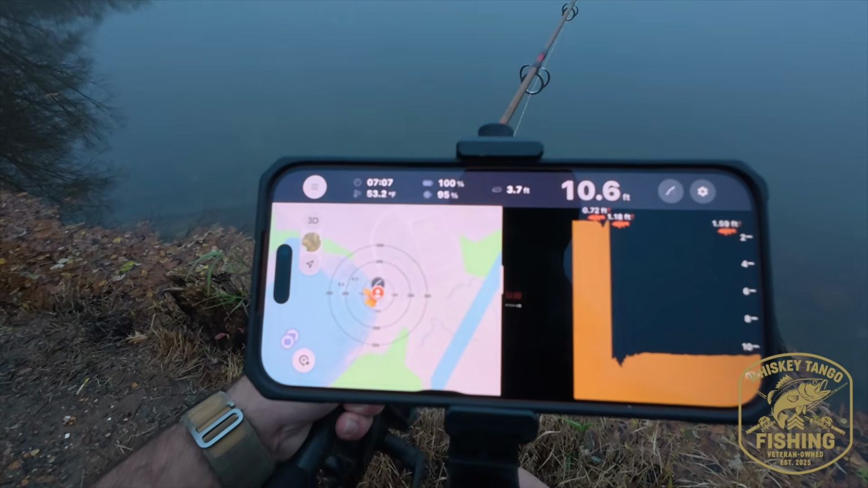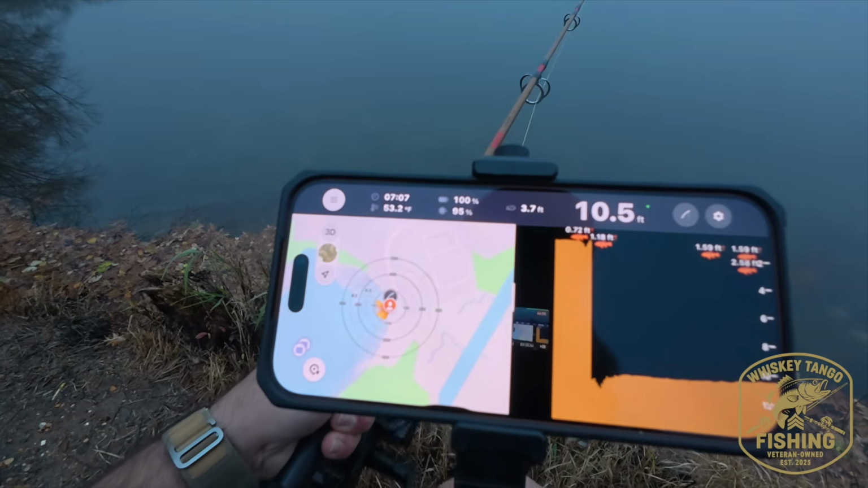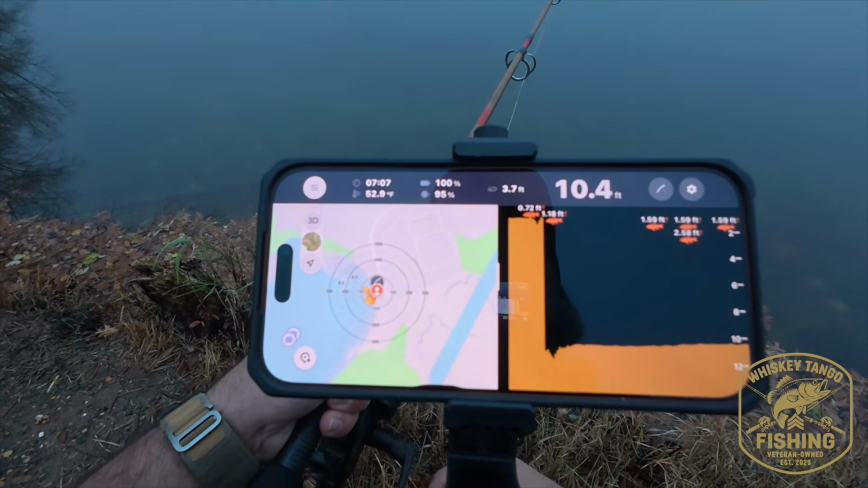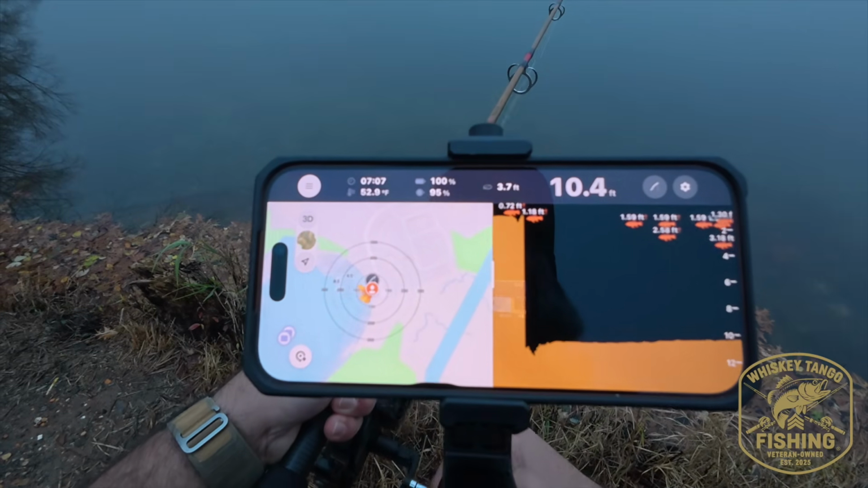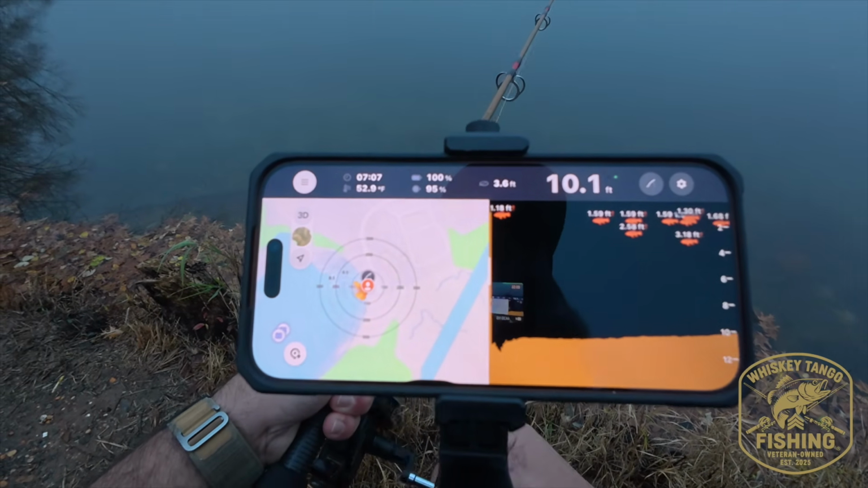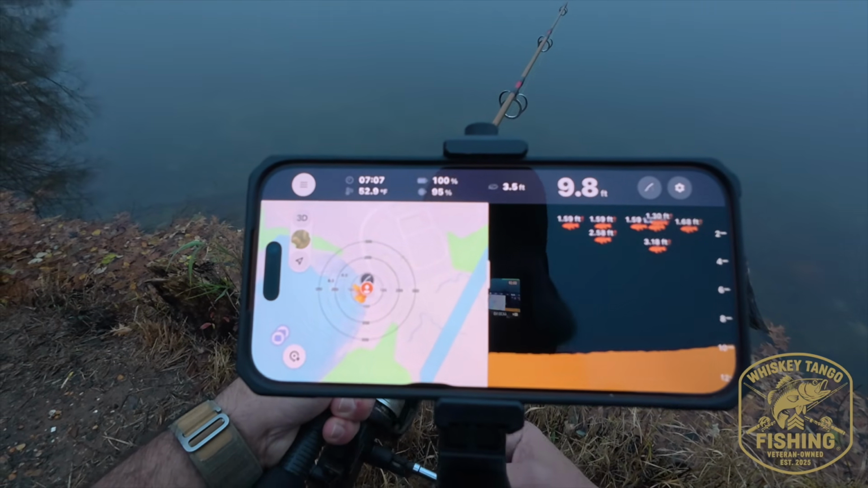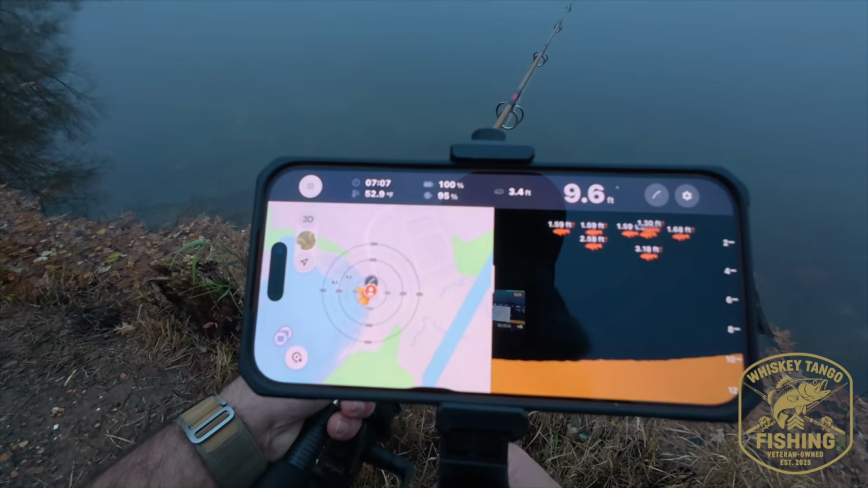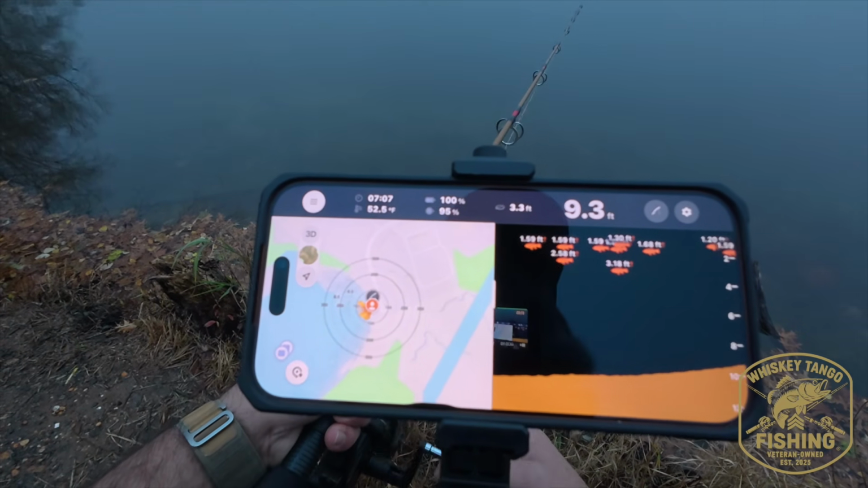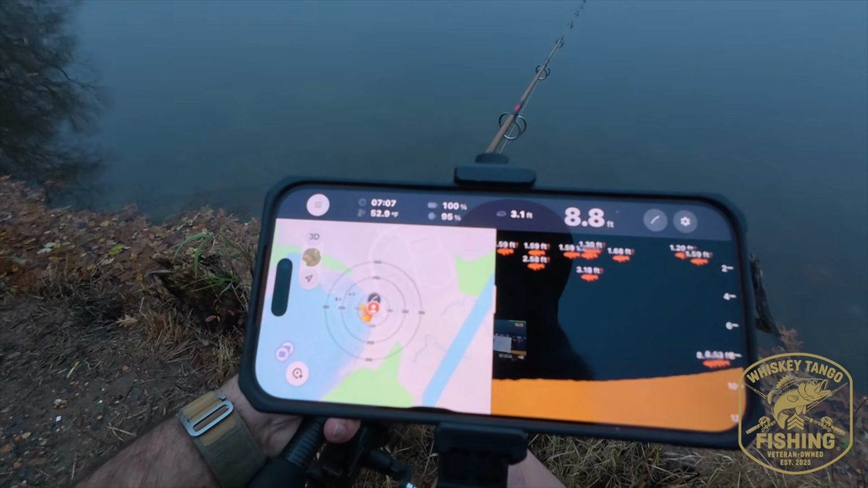So we've got fish out here that are just below the surface. And you just reel it in slow. You don't want to drag it under the water, but I've got a ton of fish out there. Ton of fish out there. It's marking fish all over the place. There's some hugging the bottom.